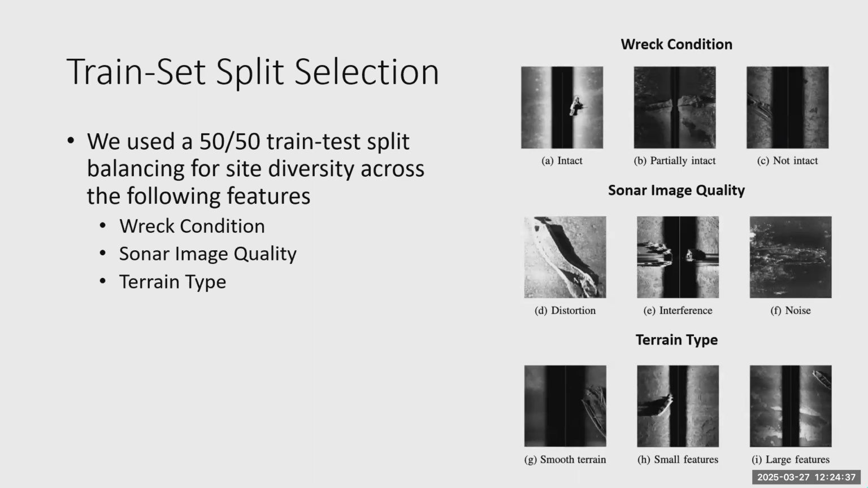Sonar image quality, because some of the images have really high distortion that impacted results. And then also terrain type. Some of the terrain here is very smooth sand. Some has some limestone texture, and others had some really large visual features, not necessarily changes in elevation, but they did impact results. So you can see the large features on the bottom right.